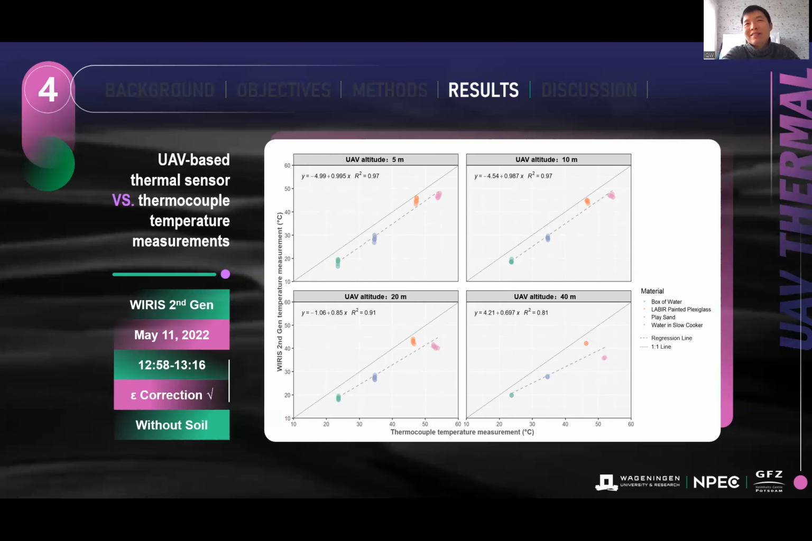So we can conclude that after removing the soil sample, the fitting degree is much improved. And if we go back, you can see that the temperature measurements for the soil samples are very much overestimated.